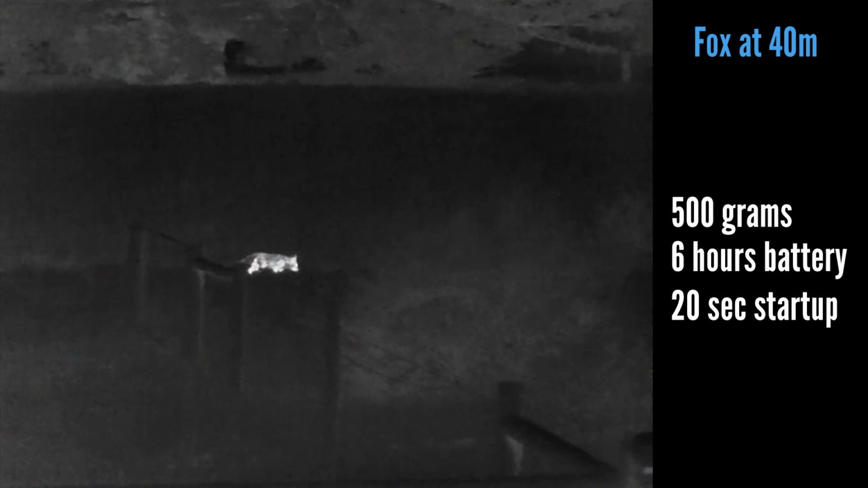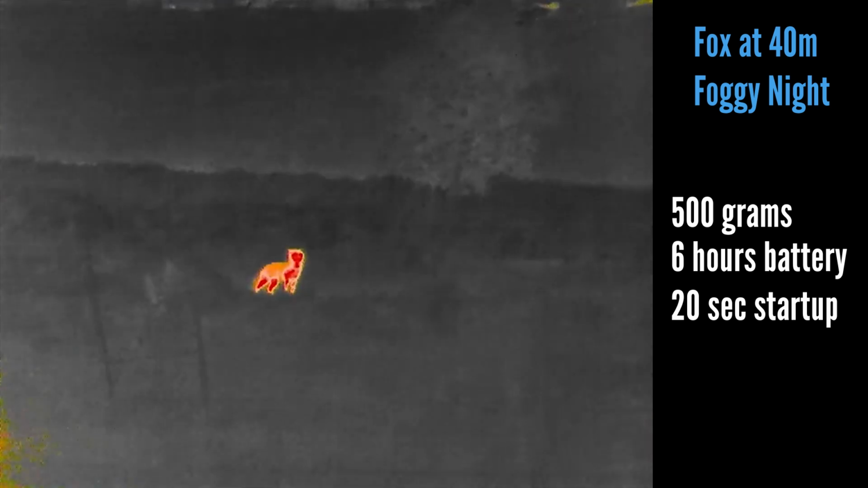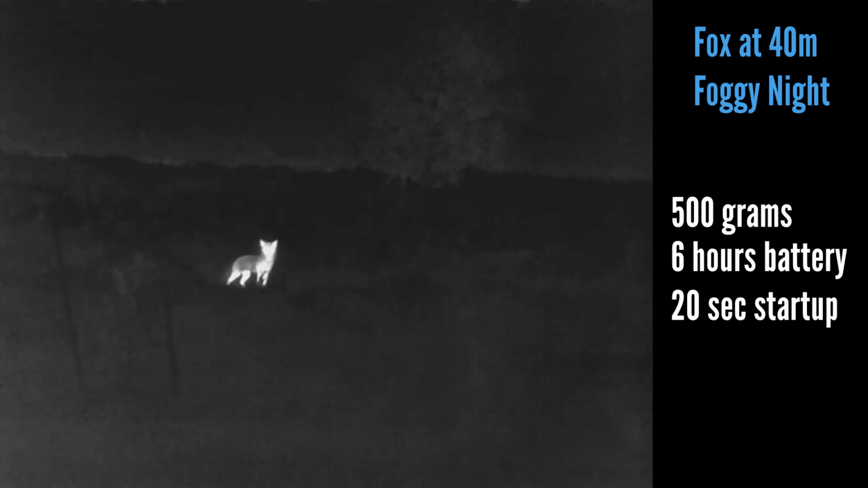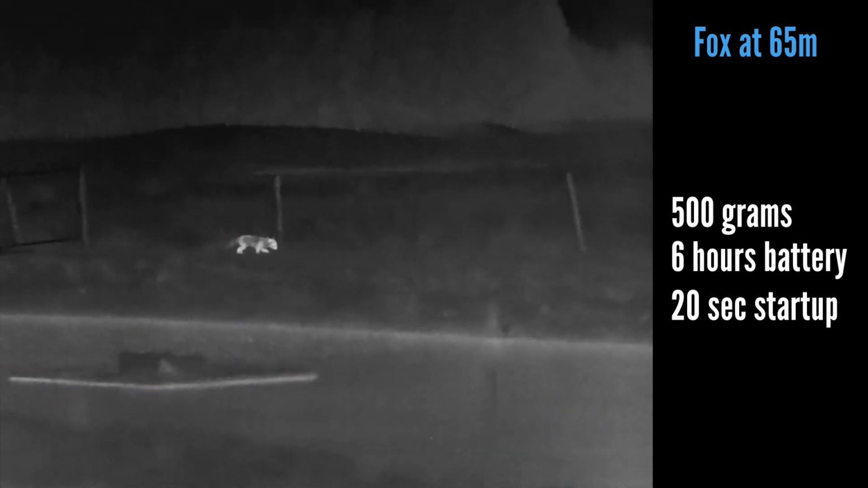So it comes in at about 500 grams, battery life max is about 6 hours, and you can use an external USB battery pack out in the field if you want. I transfer the files off simply via drag and drop via the supplied USB lead. There's an Android app from Nitek, but they still haven't updated the iOS app, so it's a generic app if you're running an Apple device. It can be used happily either left or right-handed.